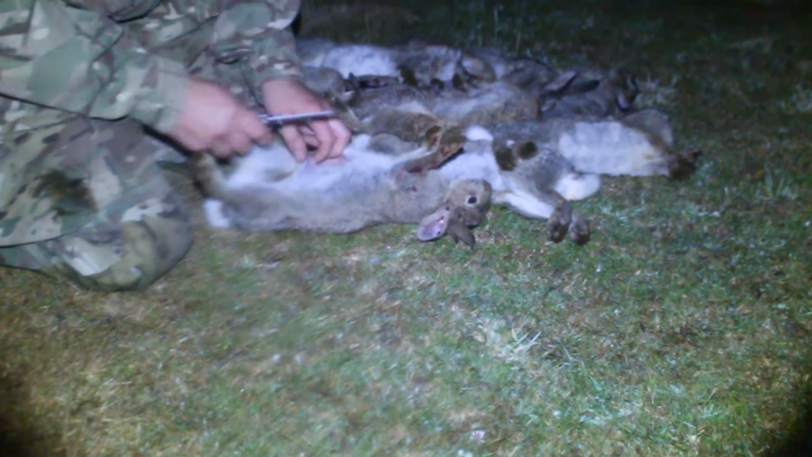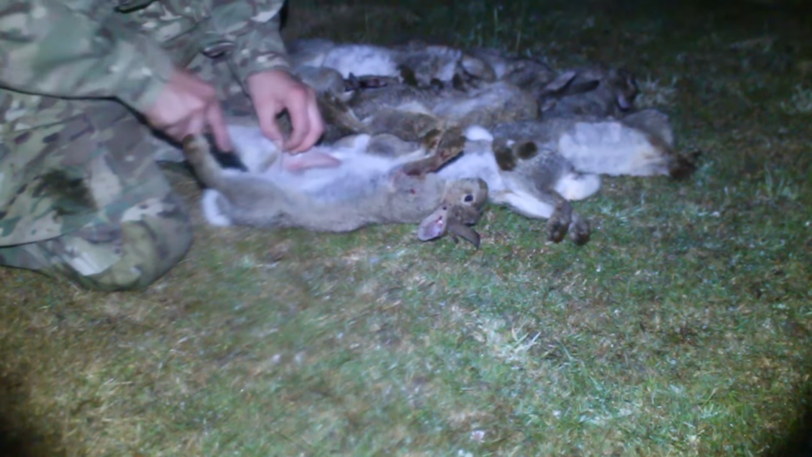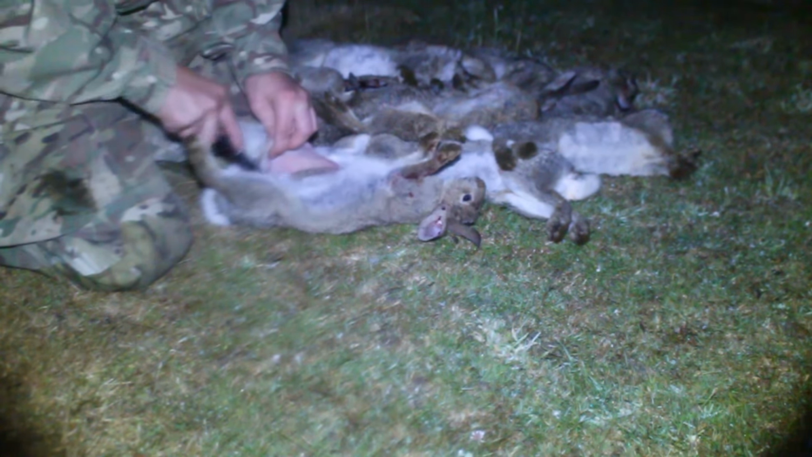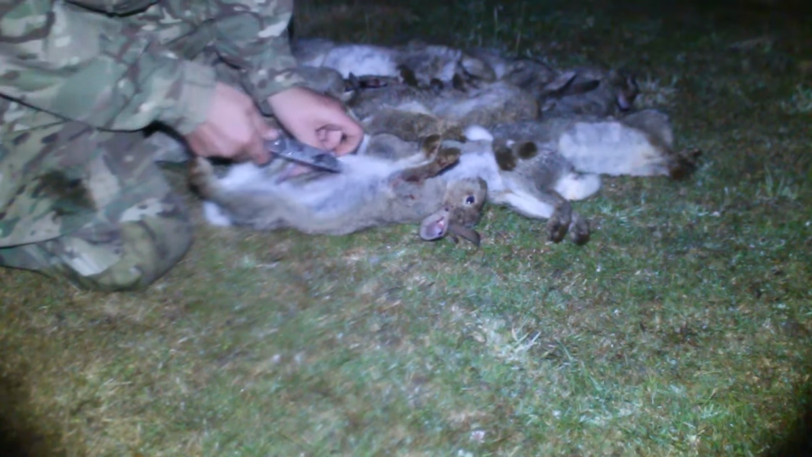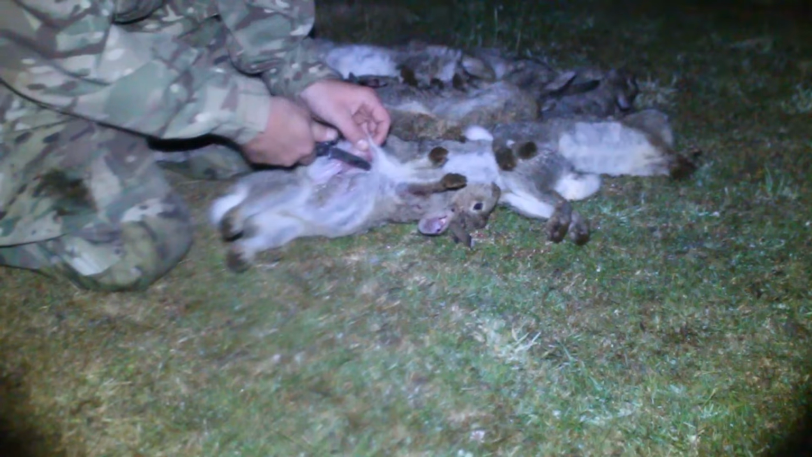So as you can see here, I'm just making a small incision into his belly and then slowly cutting my way up towards the head, ensuring that I do not cut into the cavity where the guts are and burst them. Here you can see that I'm opening the cavity to expose the guts inside the rabbit. Got to be very careful when you're doing this, as I will show you later. I did have a little bit of a boo-boo.